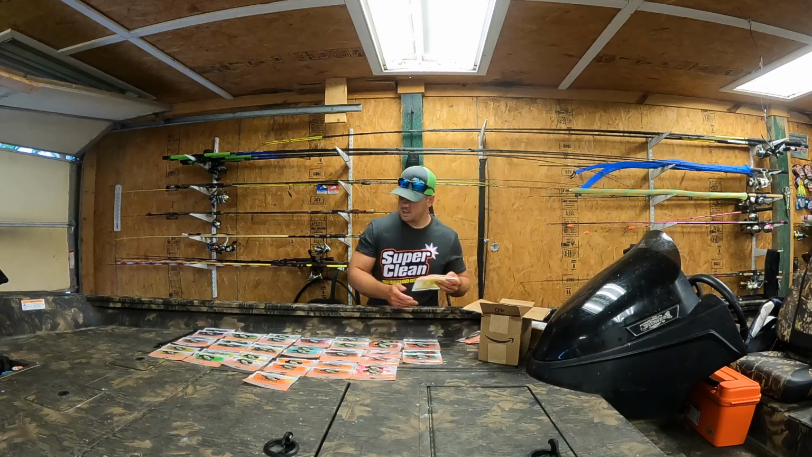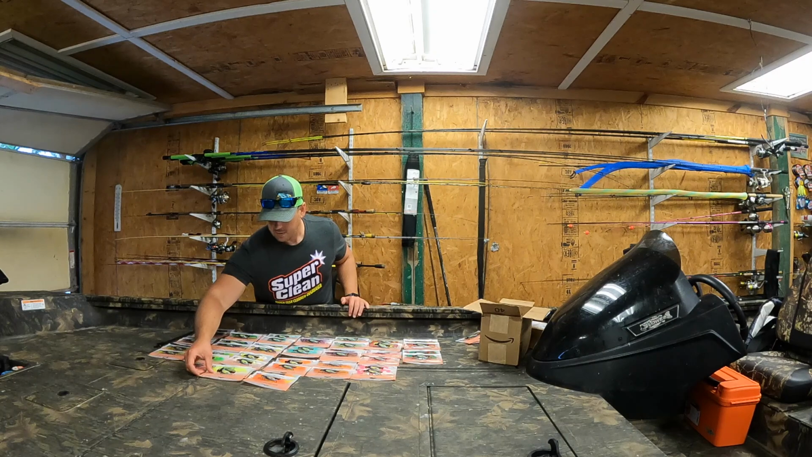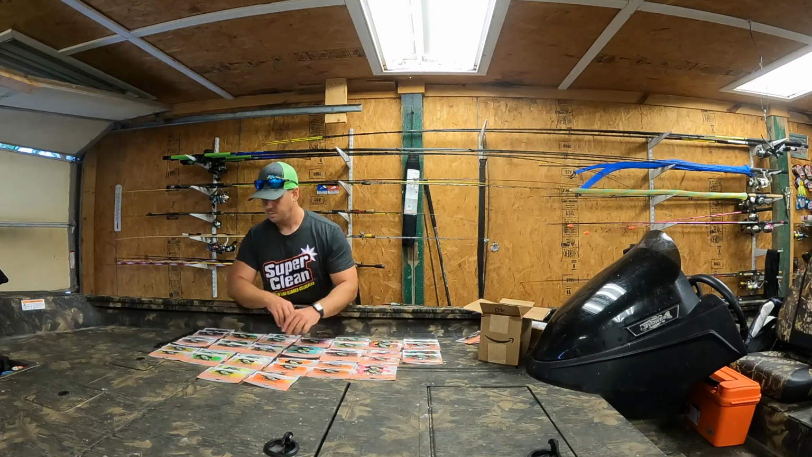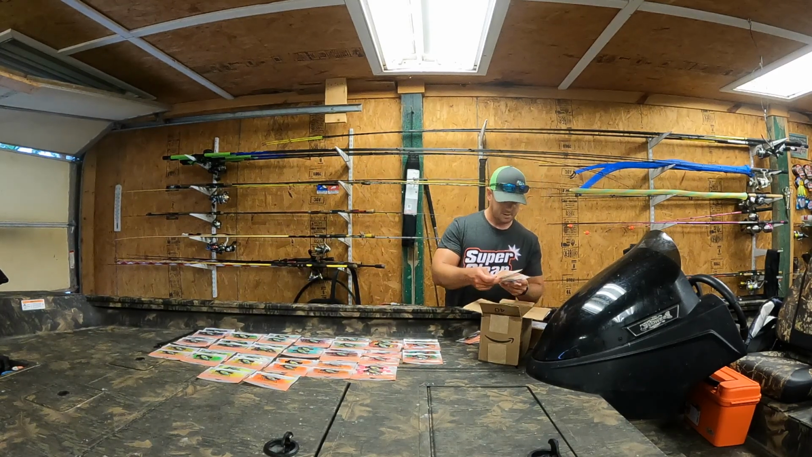These here can go. These here, they look good. Everything that I've pulled out so far looks good. I've not pulled out one that doesn't look good. And it's gonna catch fish. There's just no ifs, ands, or buts about it. I'm gonna catch a lot of fish on a lot of different colors.